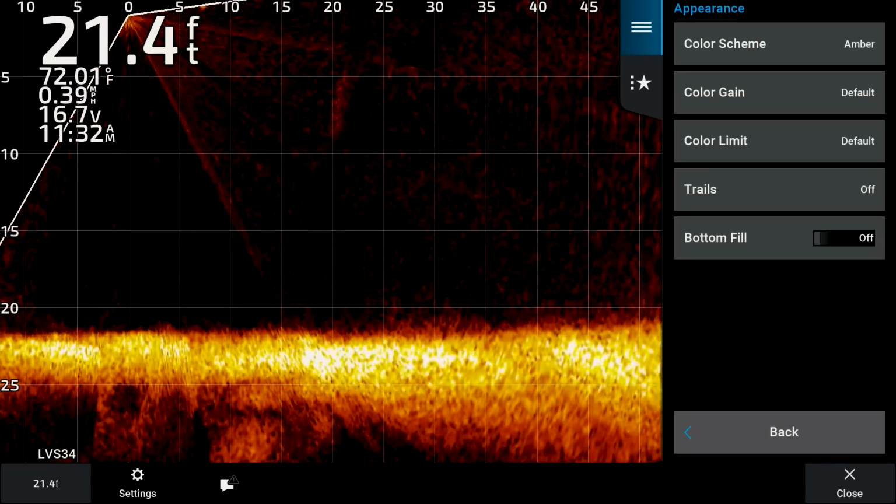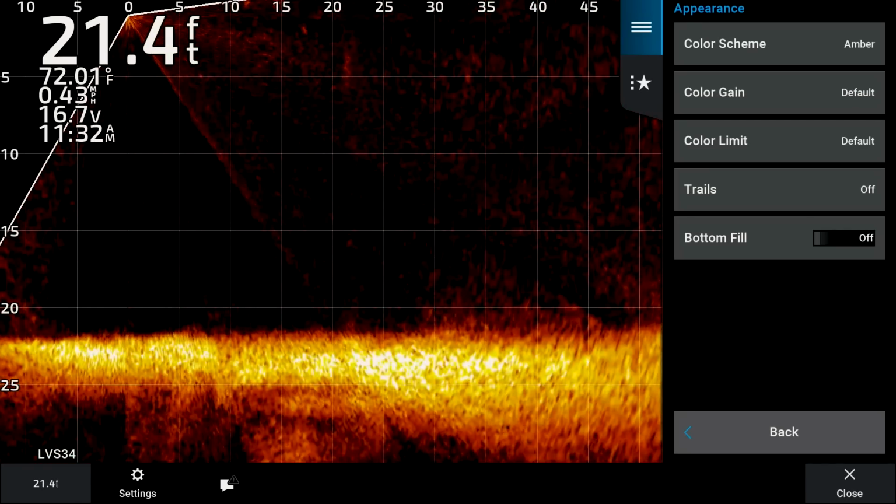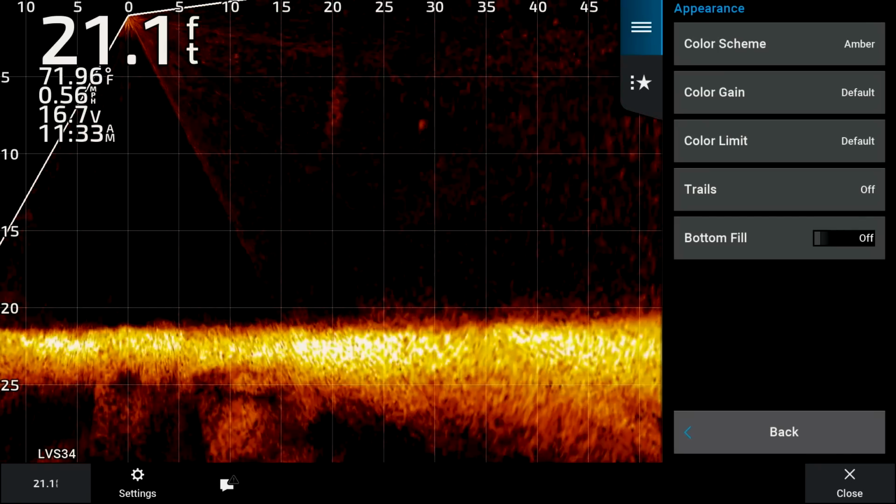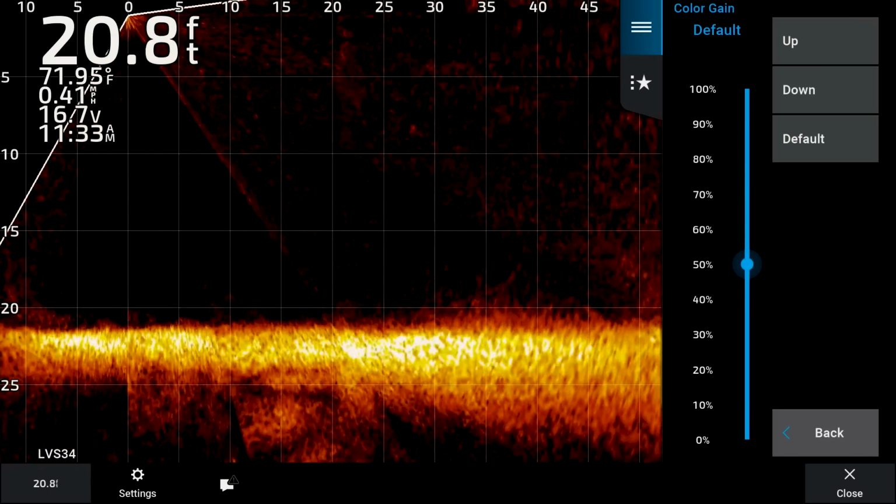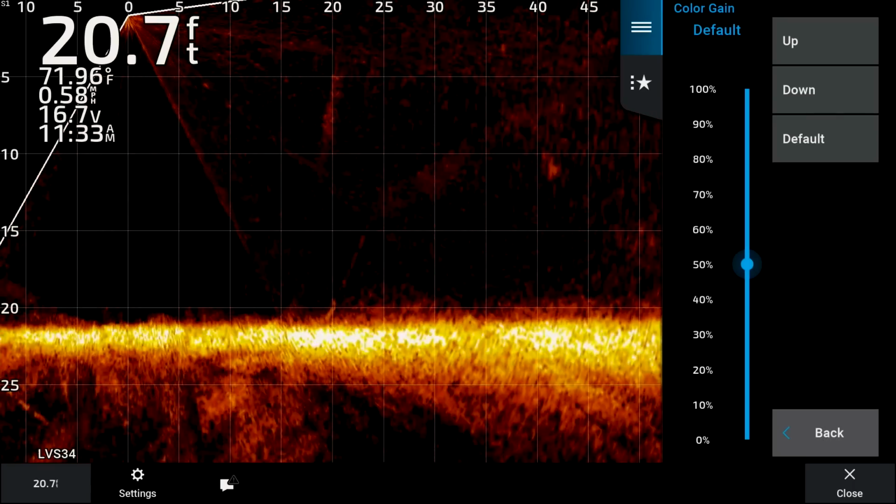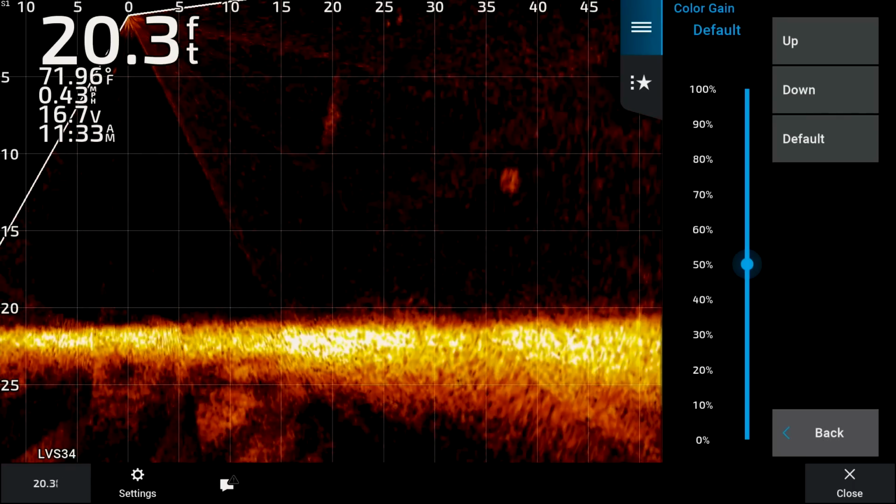Sonar setup, we'll go into the appearance. The first thing you're gonna see in appearance here is the color scheme. The color scheme that you're always seeing me use in most of my videos is gonna be the amber. Again, that's just something you gotta play with. Color gain, super important, especially when we're casting really small jigs around, or even some of these search baits. What you really want to make sure is that you're cranking that color gain up.